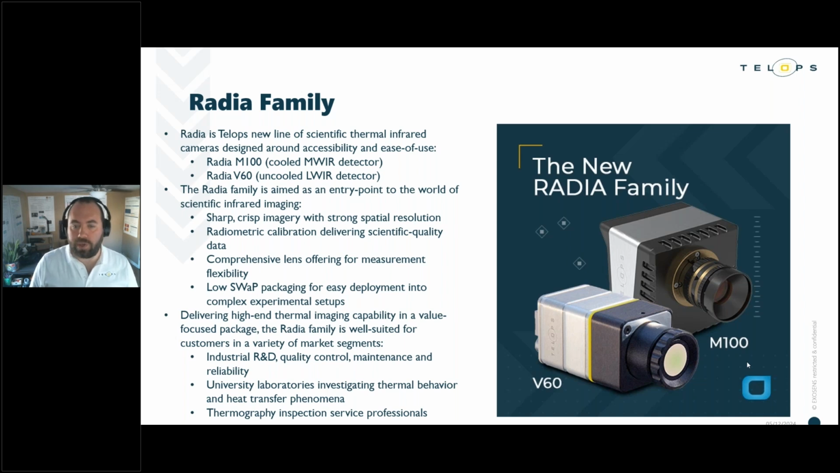So, on to our main topic of discussion here today, the new Radia family. As I briefly mentioned, the Radia family represents Telops' entry-level offering for infrared cameras. We have 2 models in this family, the Radia M100, which, like other systems in the Telops product line, features a cooled infrared detector, excuse me. And then we also have the Radia V60, which is Telops' first foray into the world of uncooled microbolometer cameras.